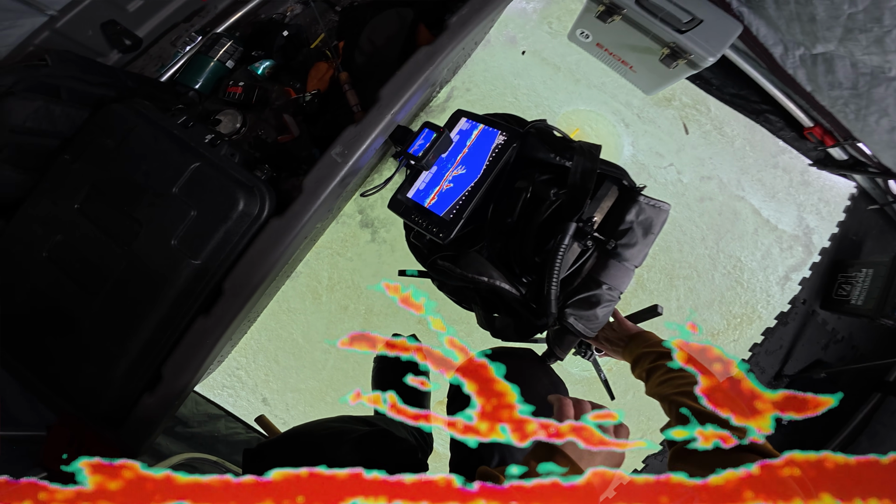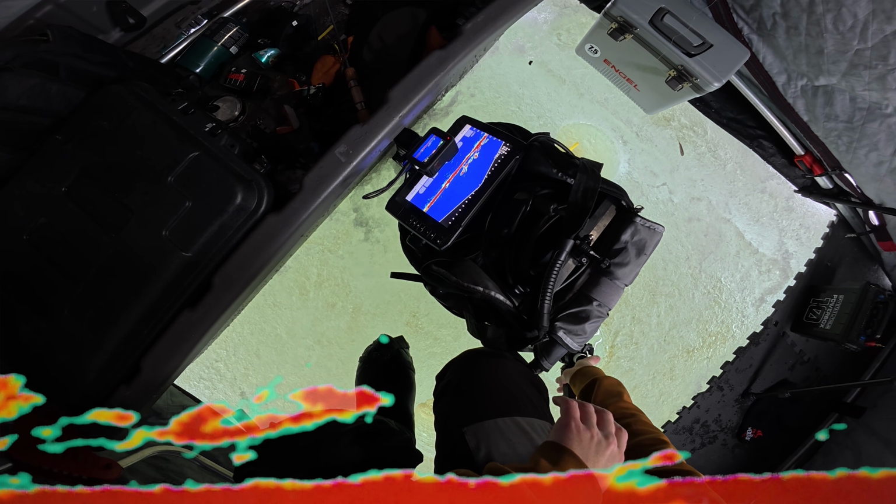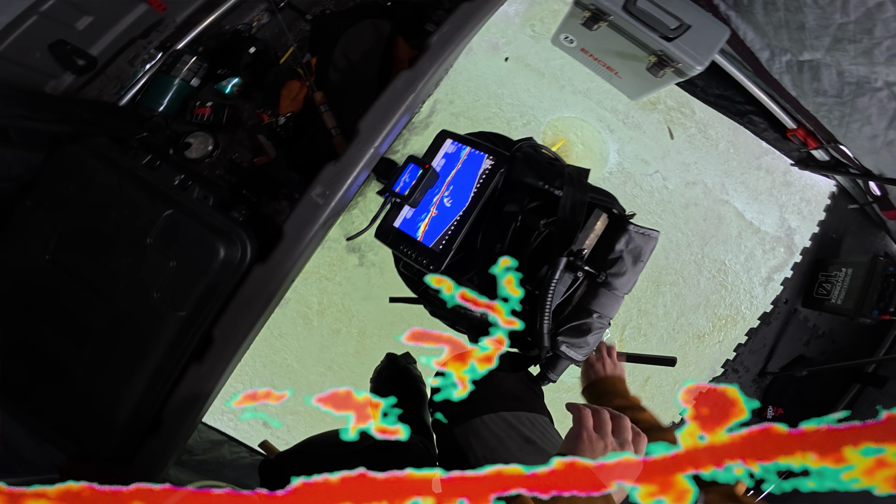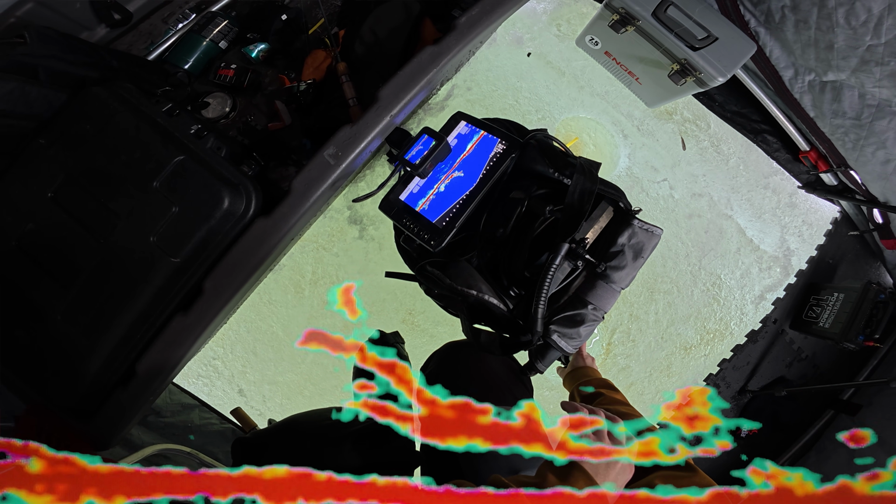Looks like the tree is about 5 feet by 5 feet. A whole lot of fish around it. It's definitely a good sign. Should be able to get something to bite here.